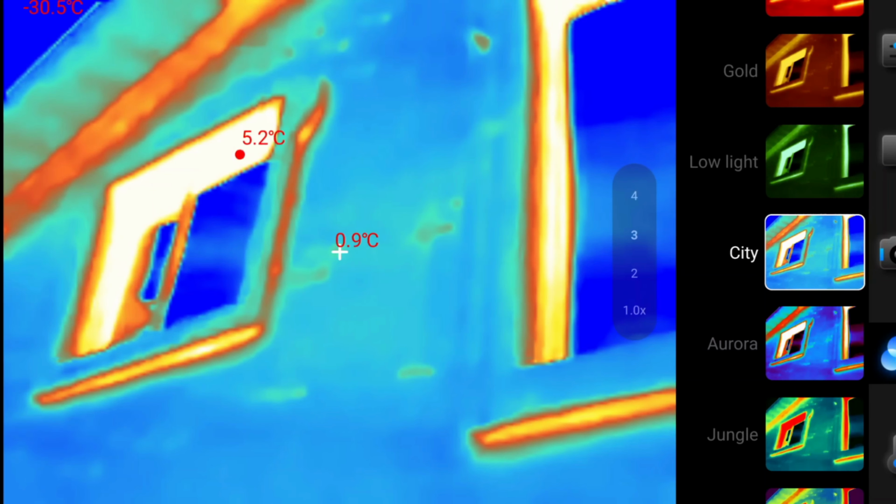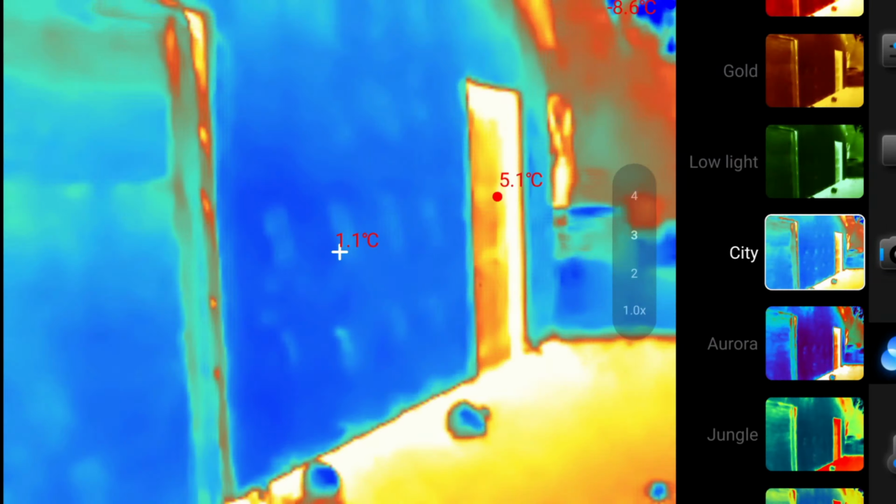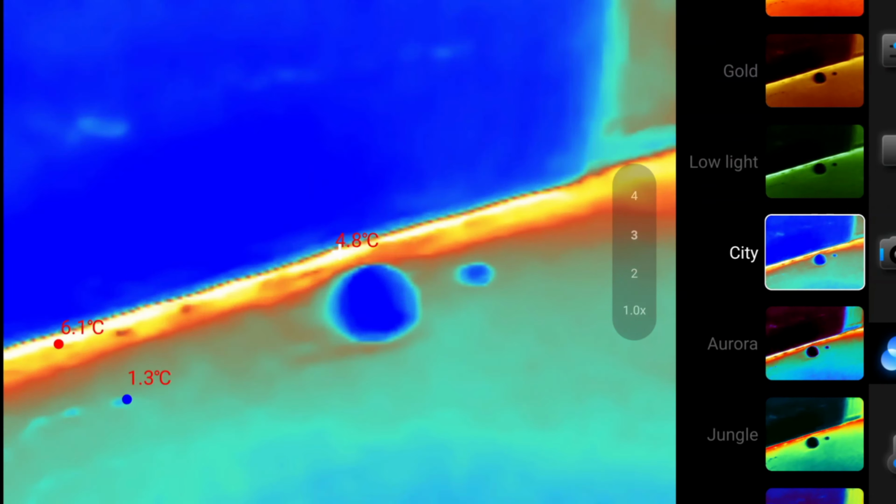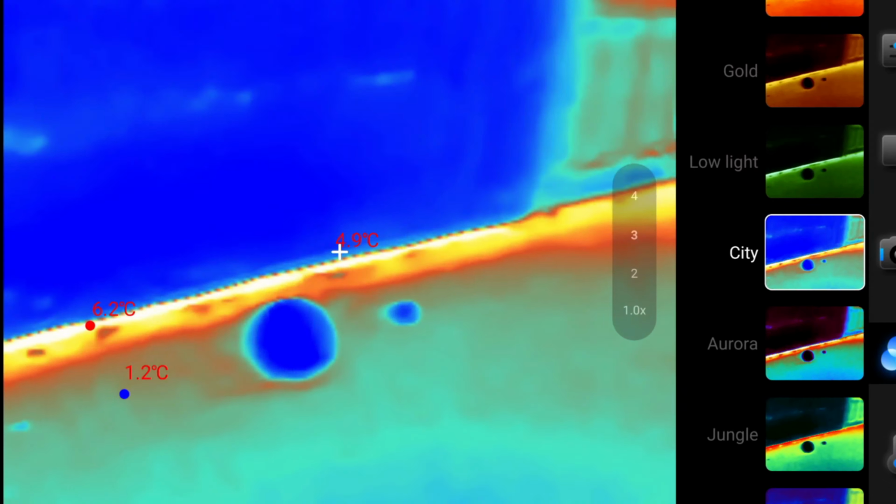Also, if you check my window, you see it's not very efficient. And if we check the foundation, again, it wasn't insulated when the house was built, and it's leaking heat like crazy, and I'm simply throwing money away on heating bills.